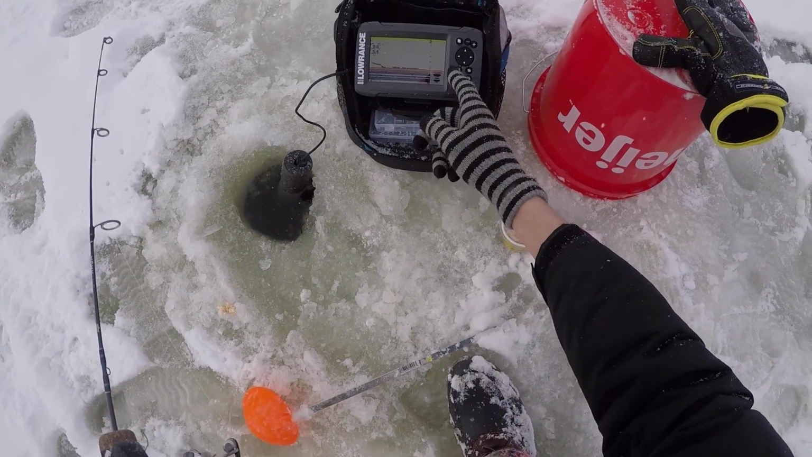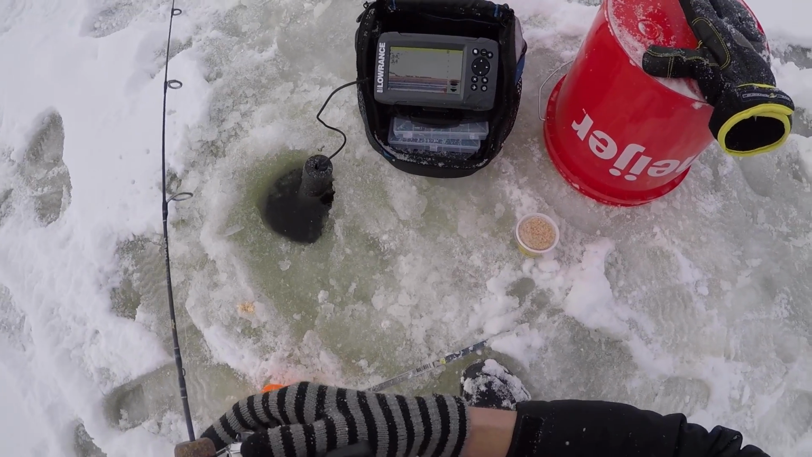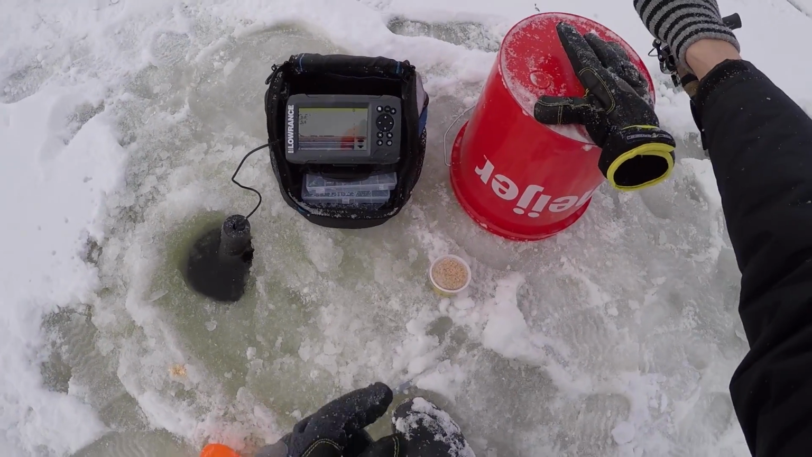So this ice fishing feature is what I was looking for. I was confused as to why I couldn't find it, but now all I had to do was play with the buttons a little bit and now I found it.